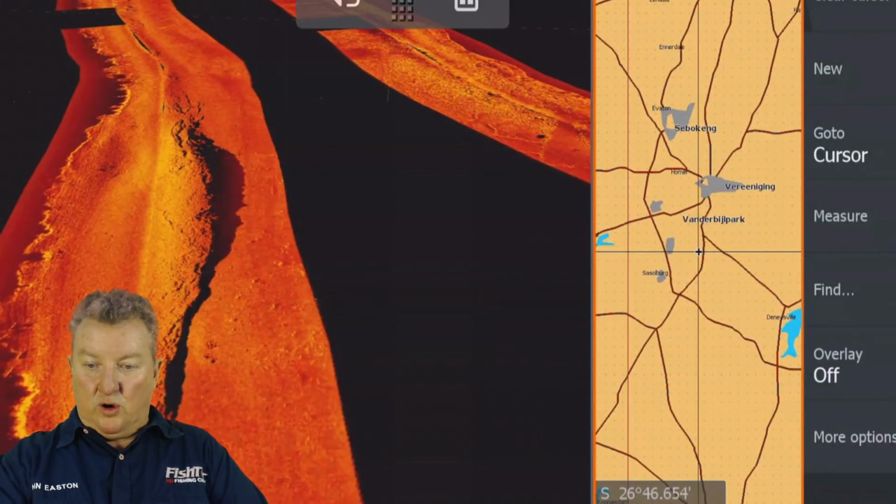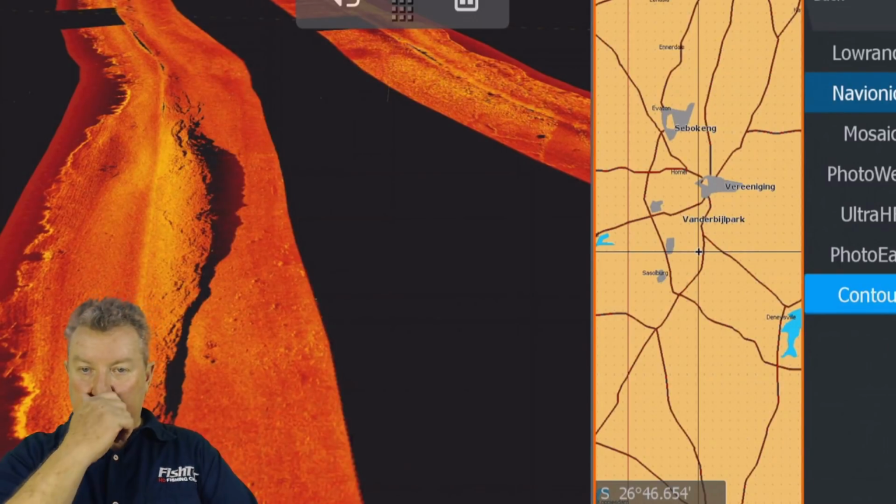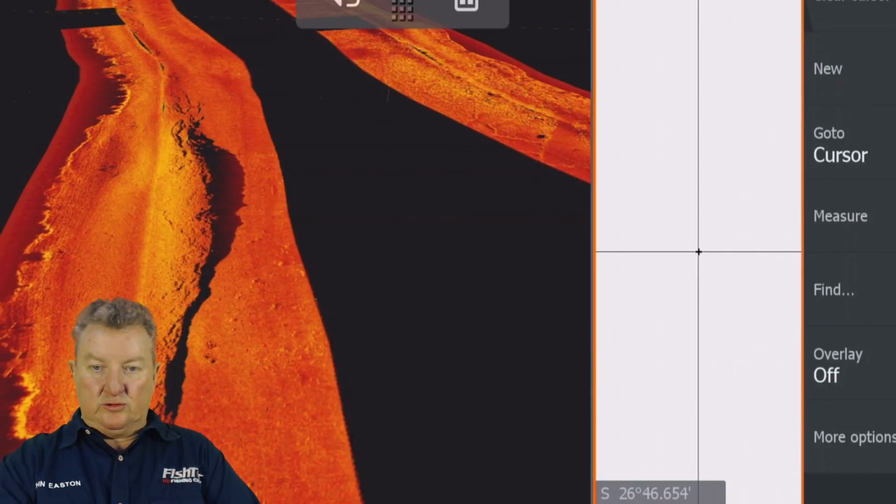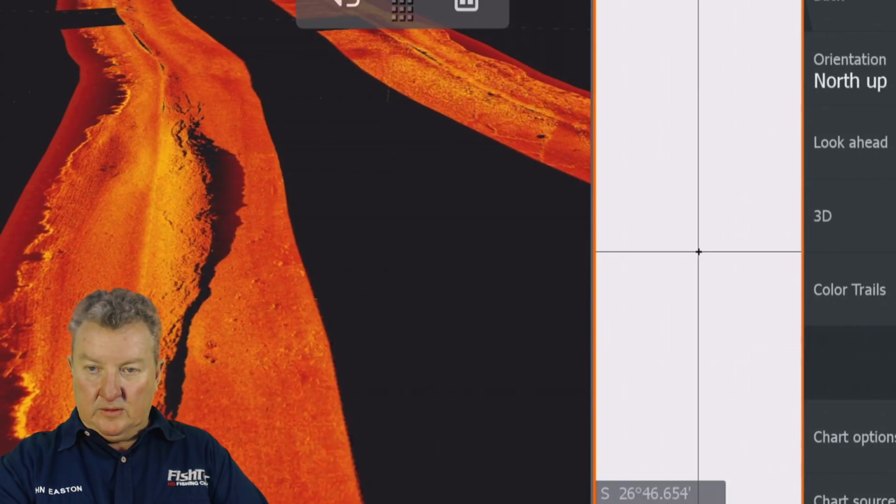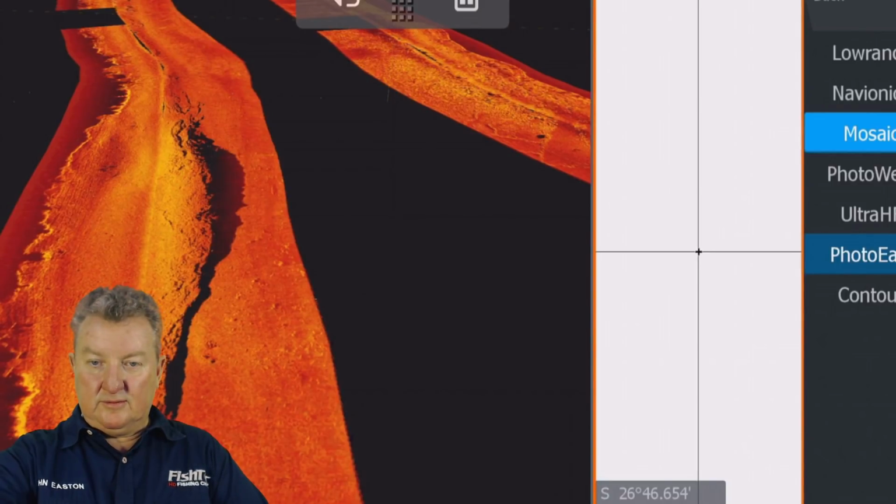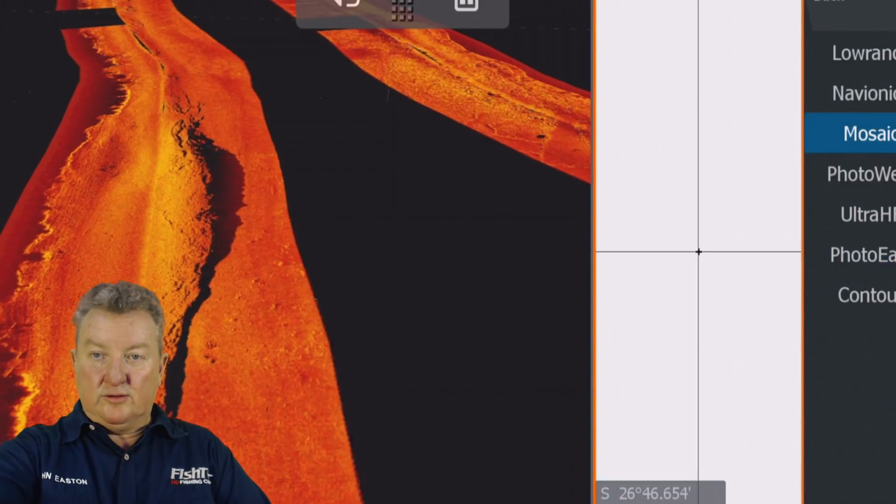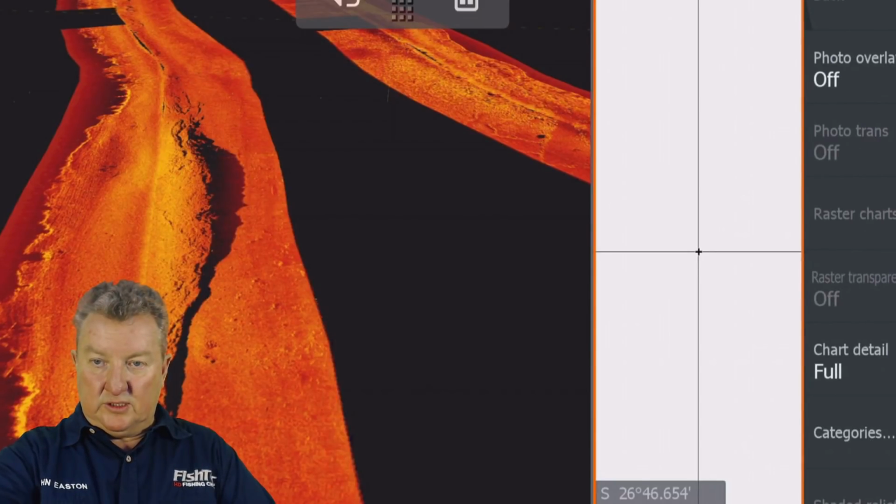Then you're going to go to more options and change that to, let's say, contour. Let's go to mosaic. Oh, my apologies. Chart options. Jeez, I'm even getting caught here.